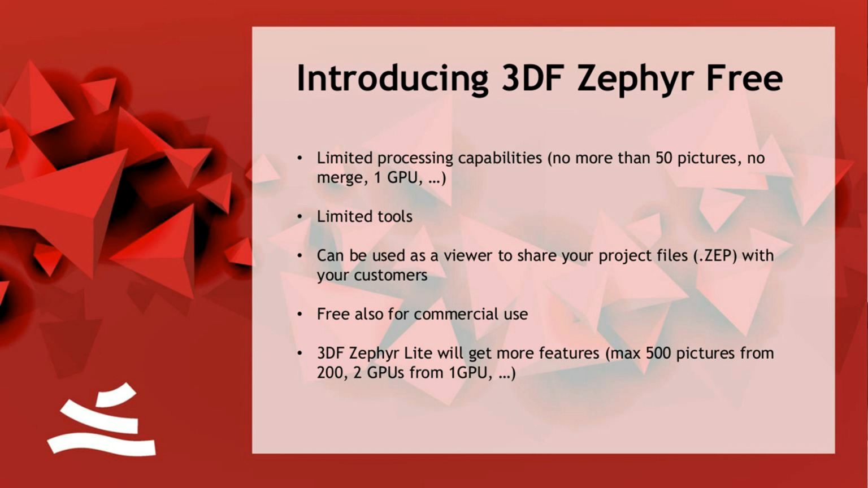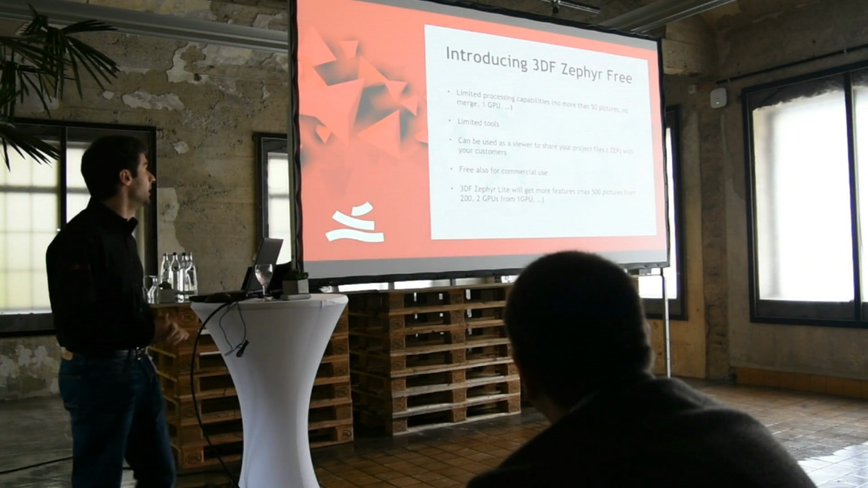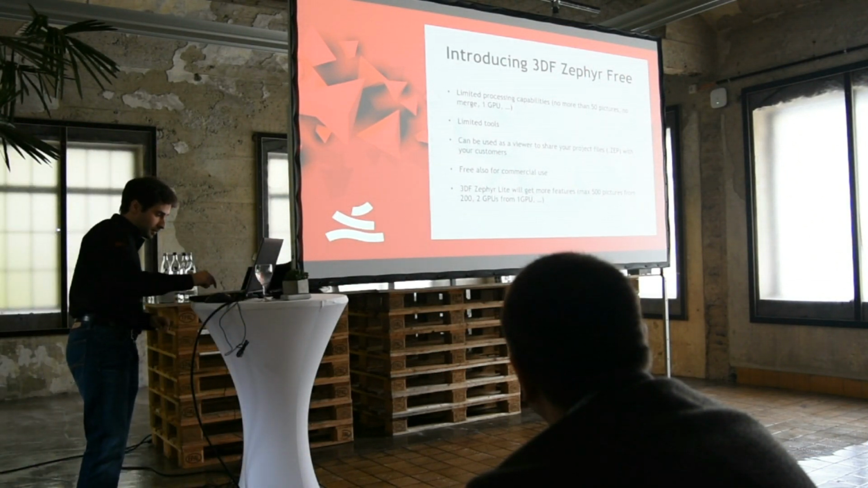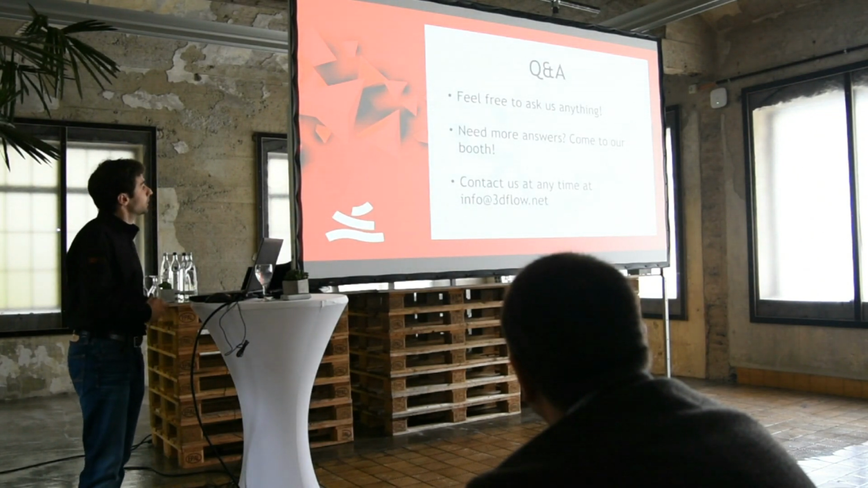So Zephyr Free has very limited computation capacity, but it can load any Zep project file from any other Zephyr version. So you're doing your survey, you filter your control points and distances, you have generated the orthophoto for your client, but you still want to give something else to your client. This is a completely free version that can open your project files, so you can share your final project with your customer with this version. So, Q&A?